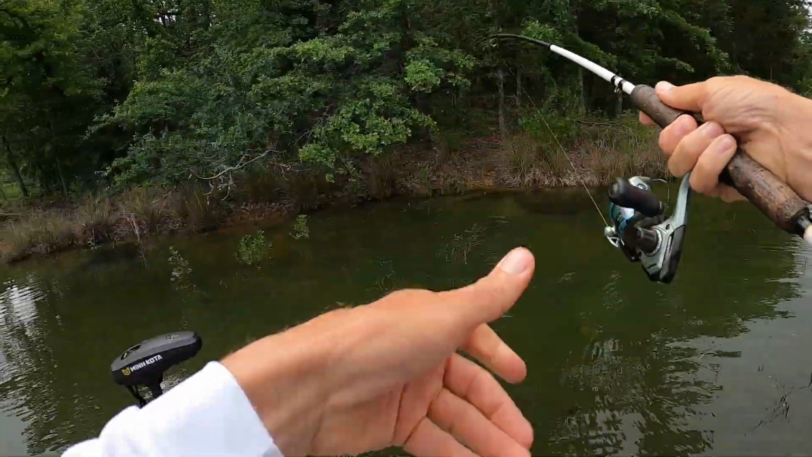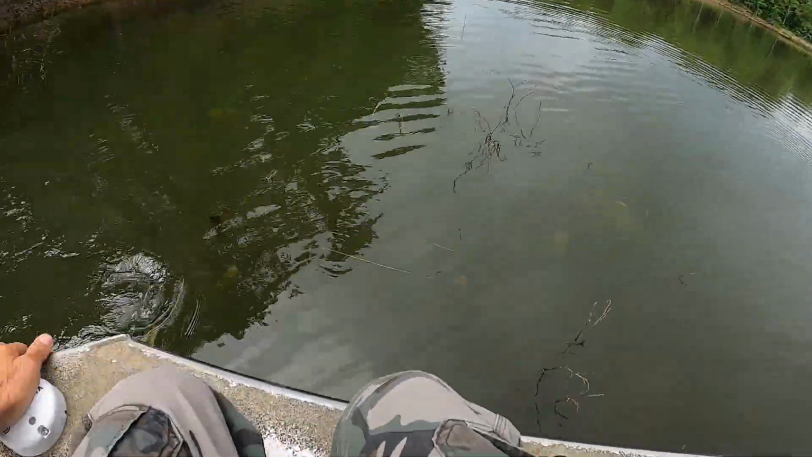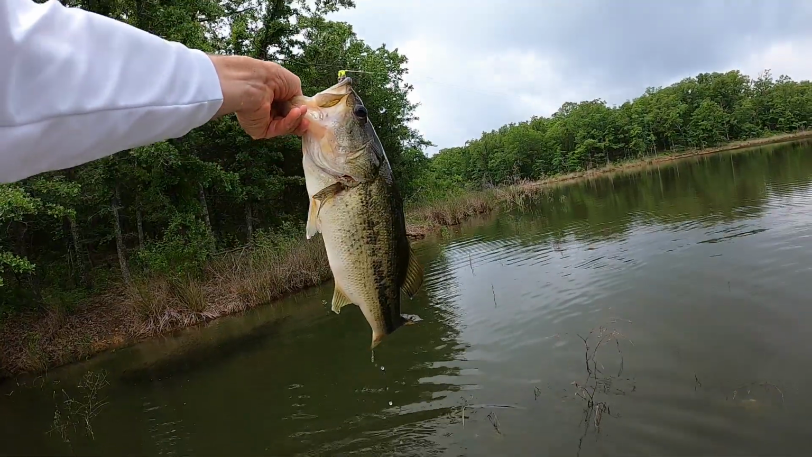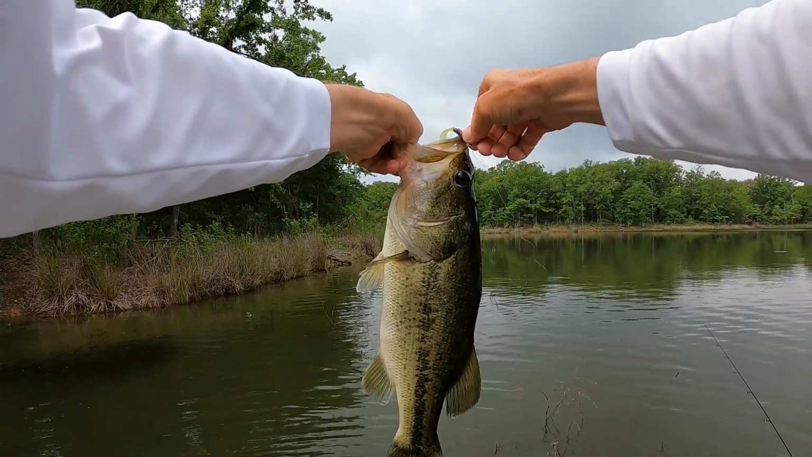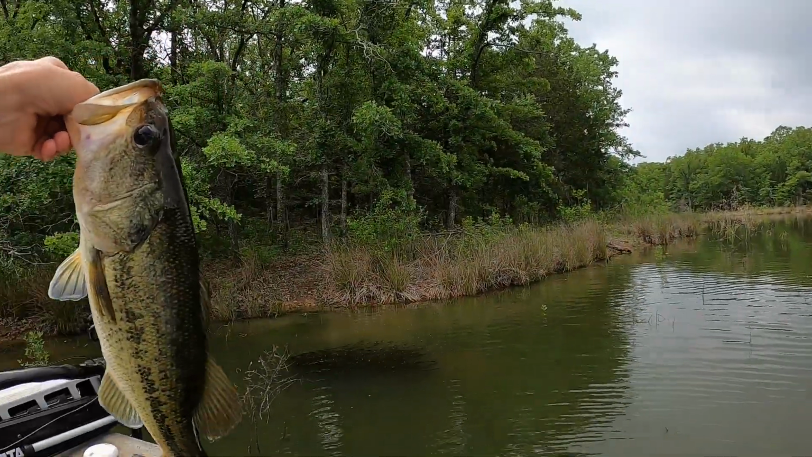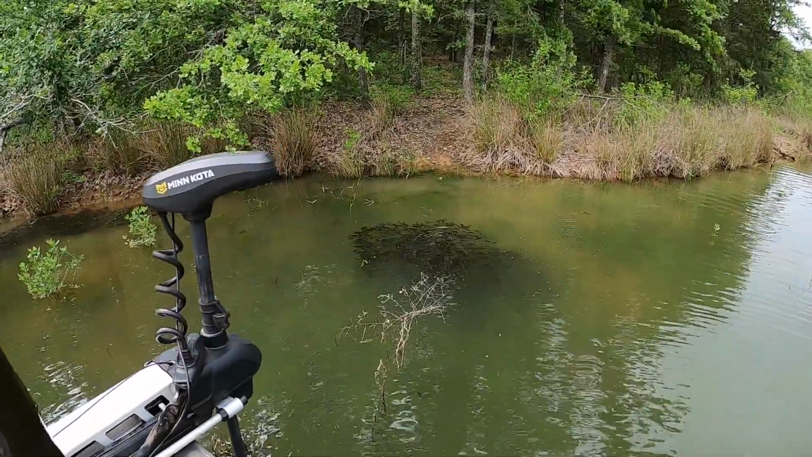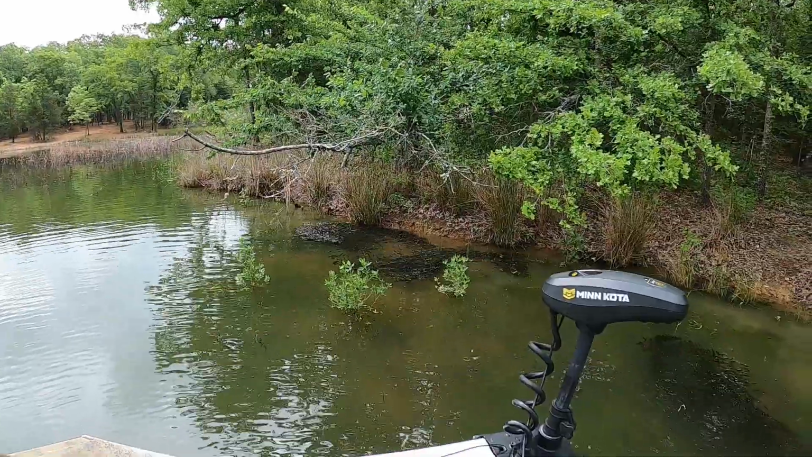I want y'all to look at those things on the bank right there. I got you. Look at that, on that little bitty 32nd ounce Roadrunner. Hey, look at this. Can you see all those? Those are baby bowfins. I don't know if you can see them. There's hundreds and thousands of them. Look.